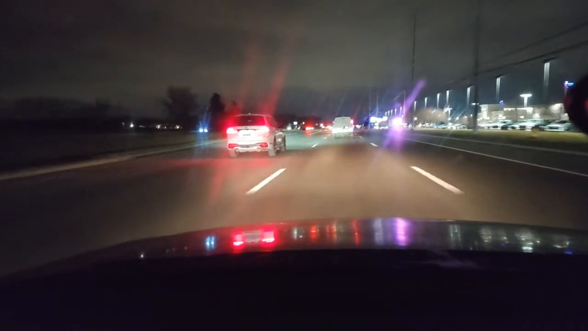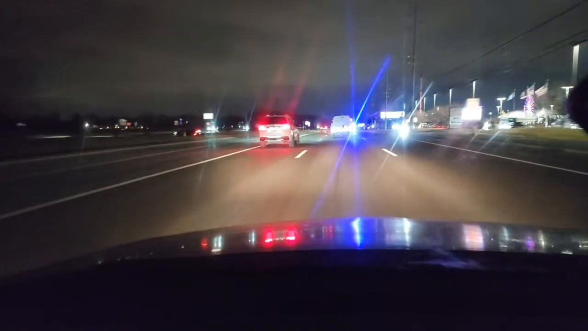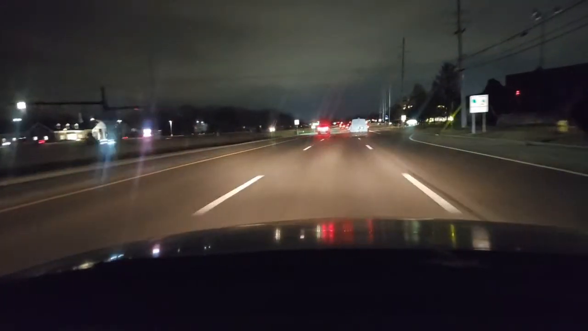Yep, this is a police situation up here to the right. You'll see it. You should be able to see the lights right now. That's why you have to look ahead. So we want to move over. We have the move over line. Yep, clowning around. Got that ticket.